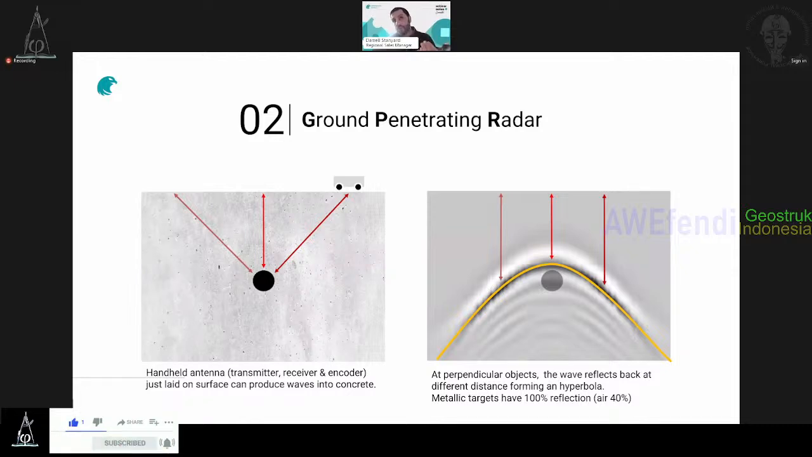And the good news, we have 100% reflection on metallic targets, which makes it easy to detect them. But not only metallic. As you know, you can also have a good reflection, not 100%, but 50, 60, 40 percent depending, from air, plastic, wood or something else. You can also have a good layout of other objects.